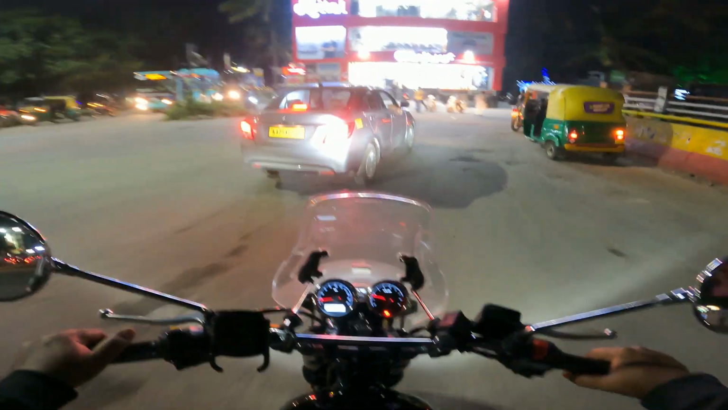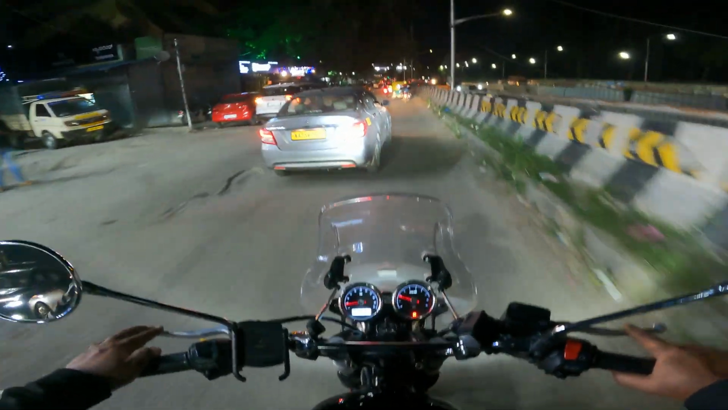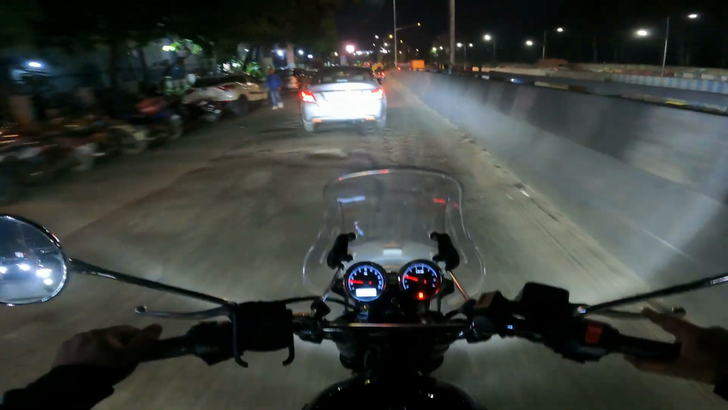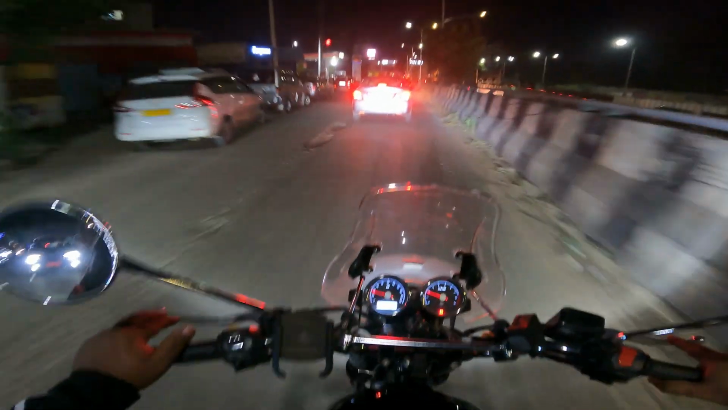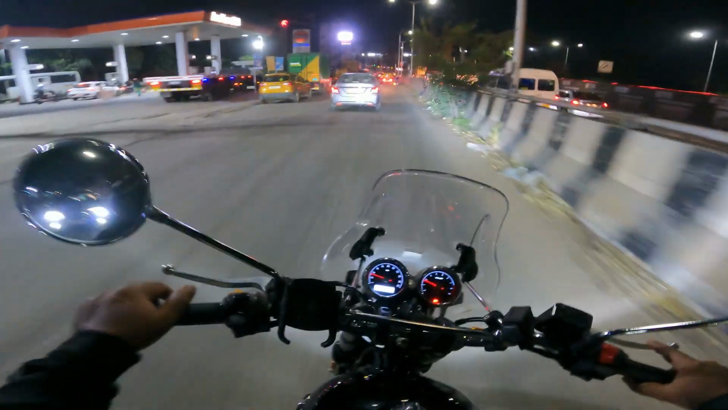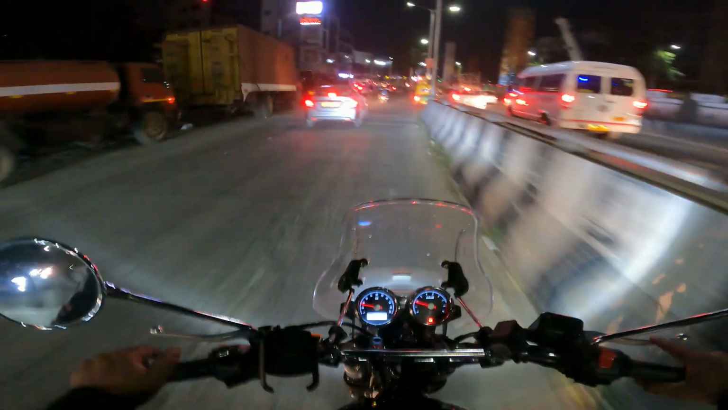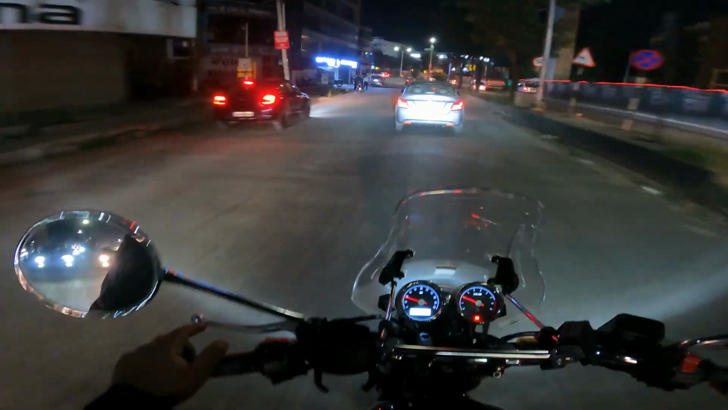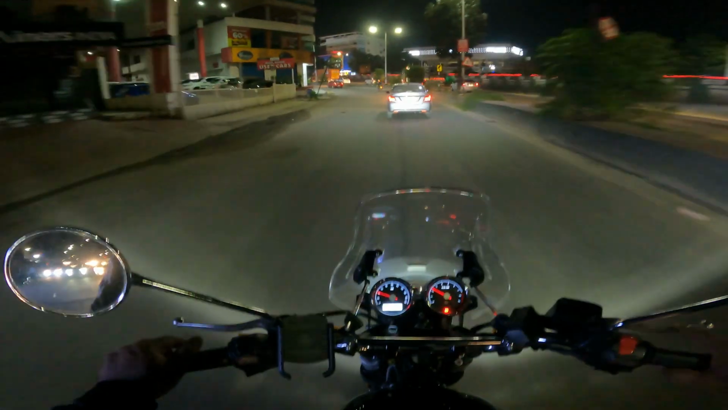So I was quite interested in getting the new Interceptor LED headlight unit that they're selling on the new versions, but I haven't heard rave feedback or reviews saying that it's so much better than what they were selling earlier, and I haven't really ridden one and experimented with it to know if it's better than the setup that I have right now. But yeah, that's about the headlight setup.